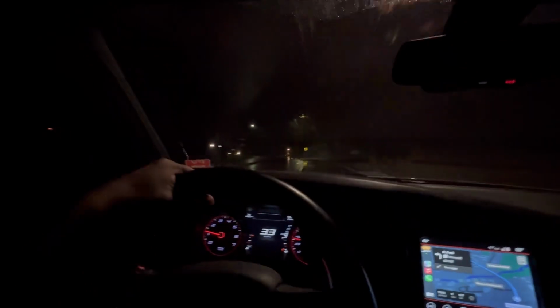We do got Bree in the passenger seat as a special guest. It's dark. Yeah. She's a asshole. Oh! Damn, I didn't know it was that much rain right there. Let me slow down going through this turn. Yeah, because you don't want to end up all over the bridge. Hell no, we don't.